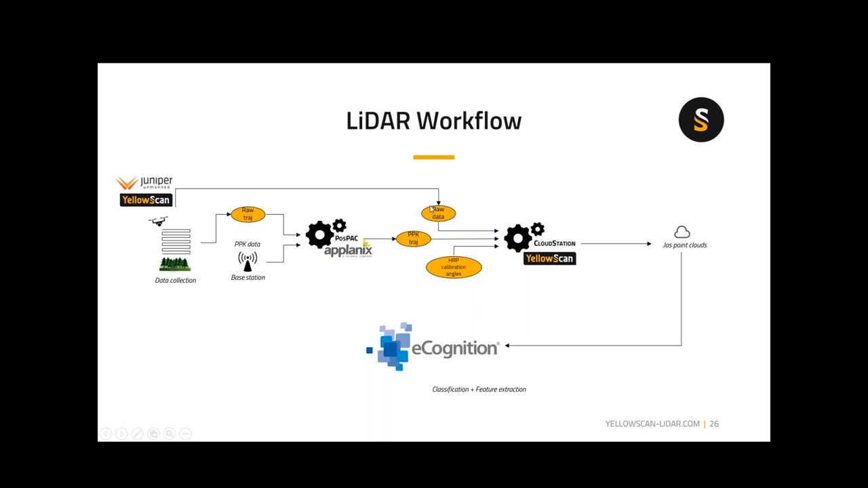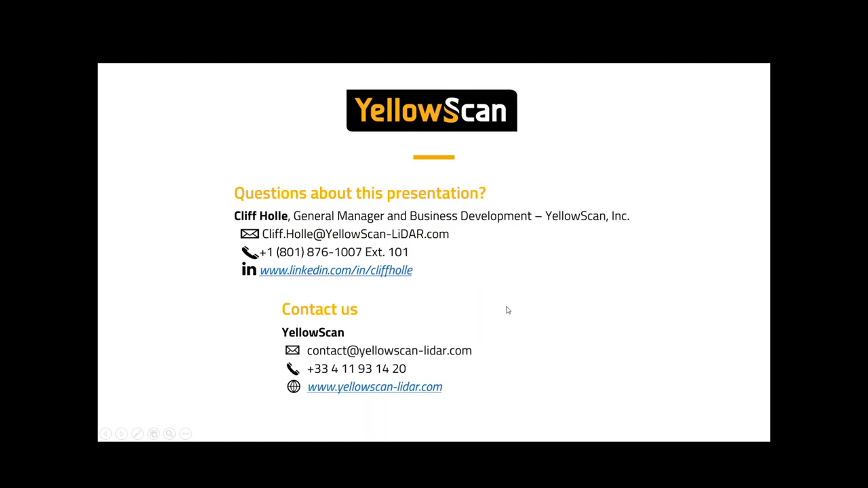Added to that, the raw data from the scanner and the IMU data, which is the pitch, roll, and yaw angles, go into our CloudStation software, and we combine those products to get a calibrated LAS point cloud, which at that point is available for use in one of many different workflows. In this case, directly digestible by the eCognition software. And I believe that is all I have.